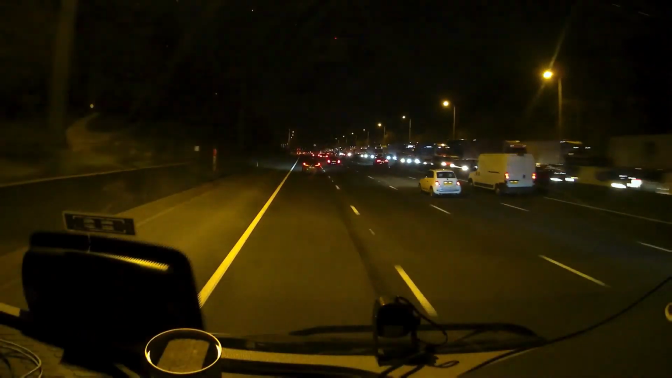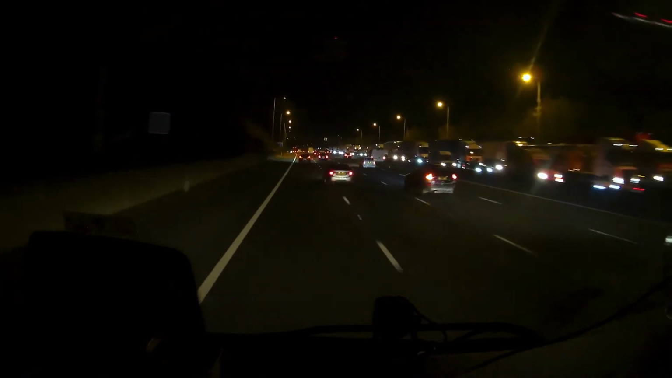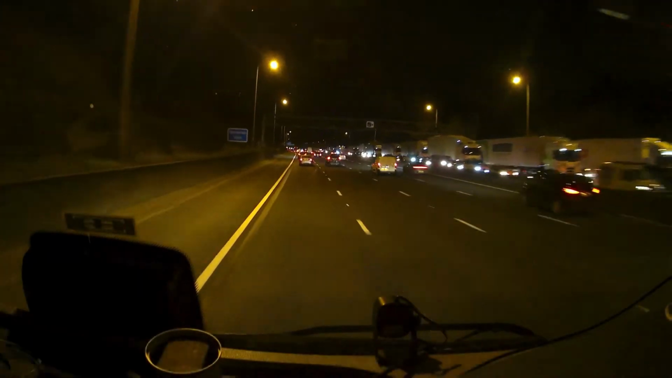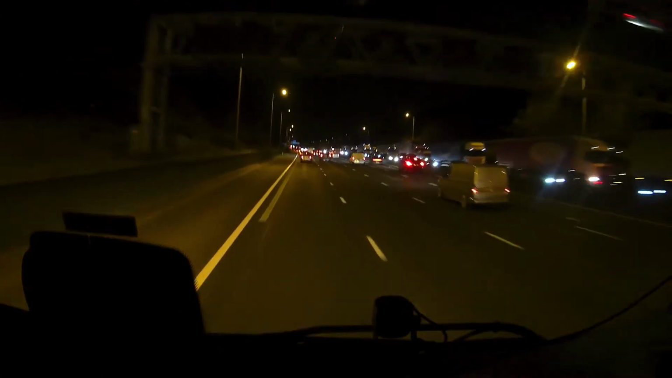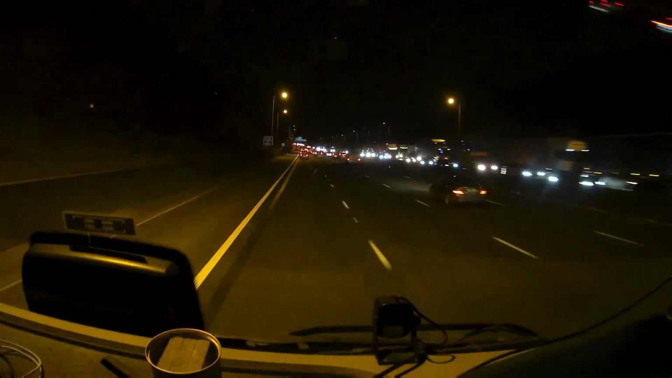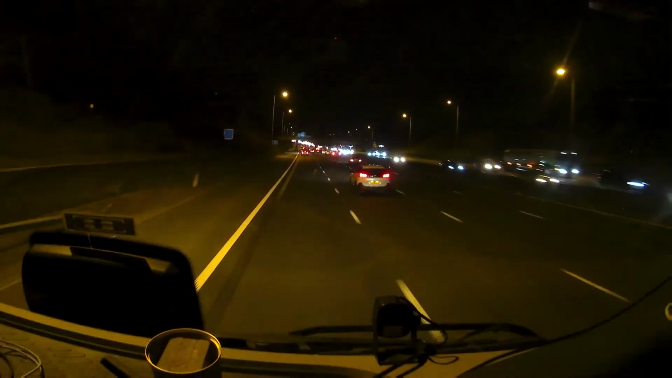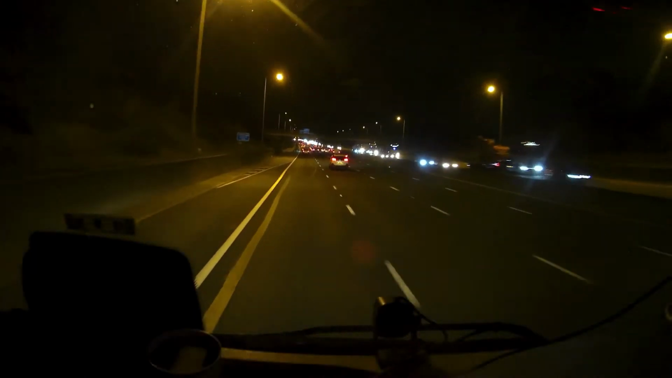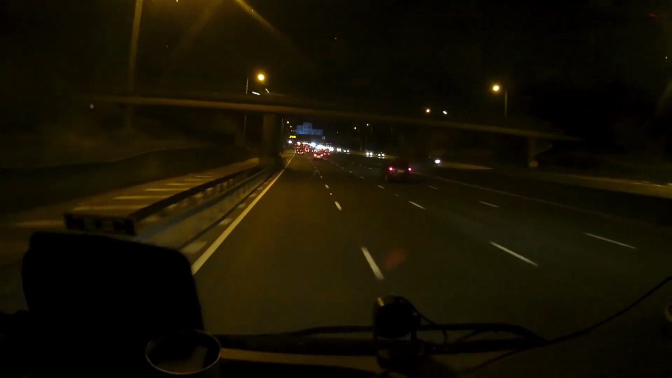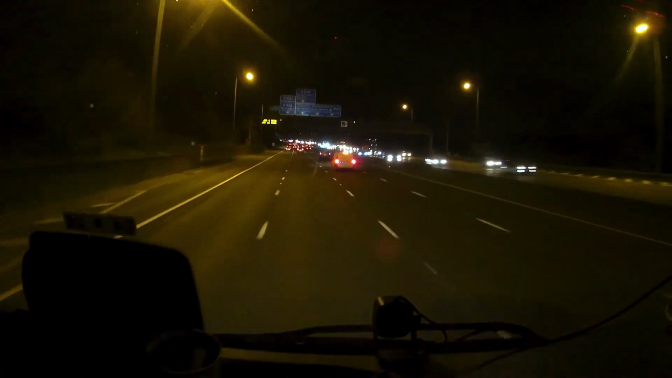Excuse me. Choking on biscuits, Sam. Look at this lot. I mean, there's a lot of trucks in there. Two lanes is just full of trucks, which is fair enough. Even so, look at the amount of cars passing me. Oh my word. So I need to move over now. So yeah, really don't know what all that was about.